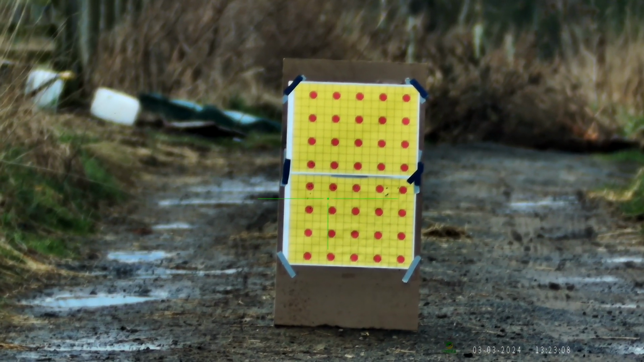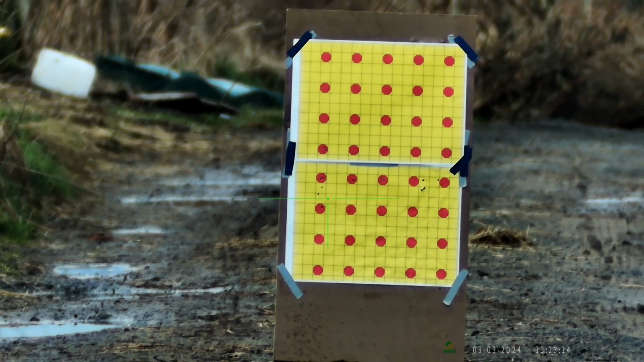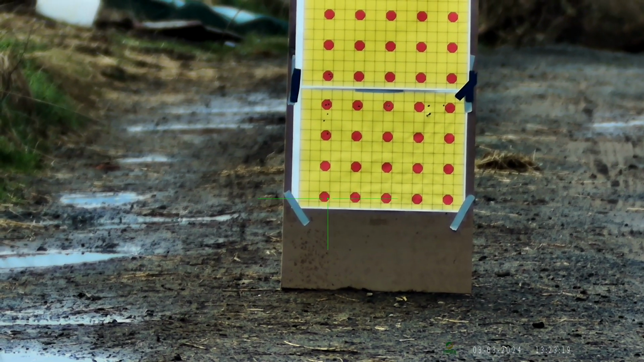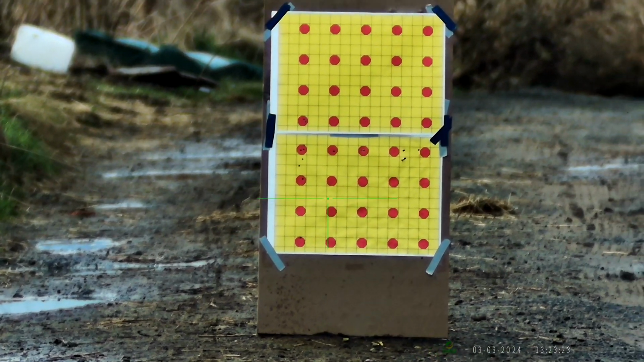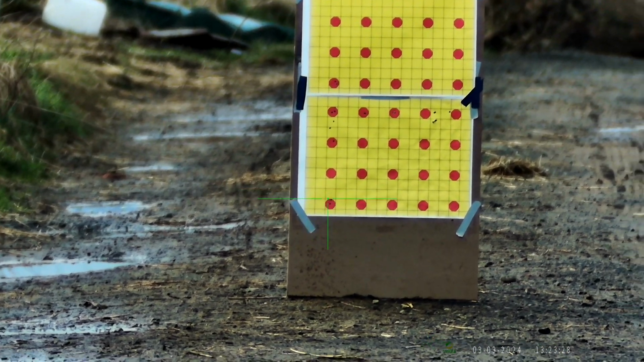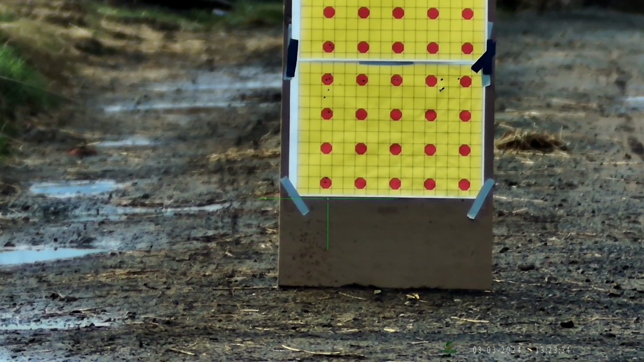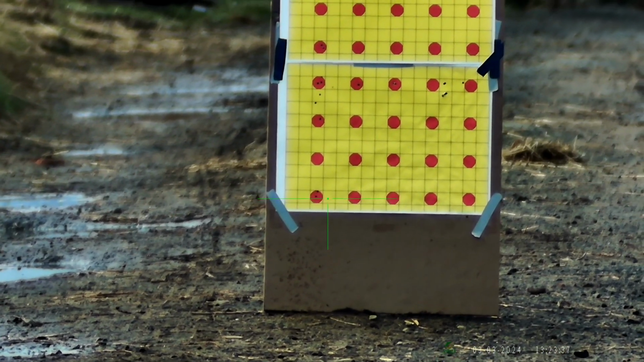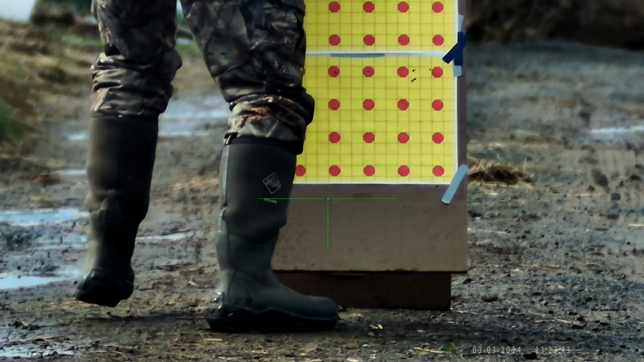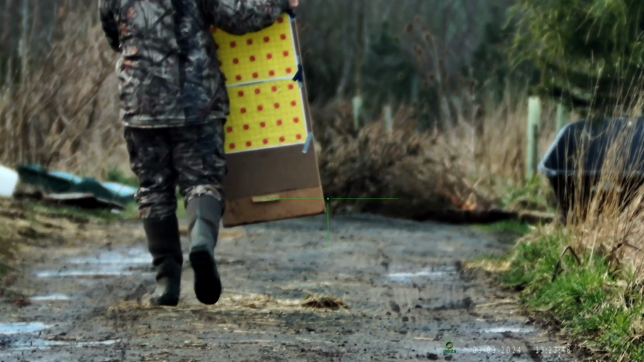So if I zoom in, and I'll get a crisper image, I'll go for the bottom left one. I'll zoom in again. So you can see they're pretty much spot on. Now Steve is going to walk it out to 50 yards. Again, the gun's safe.